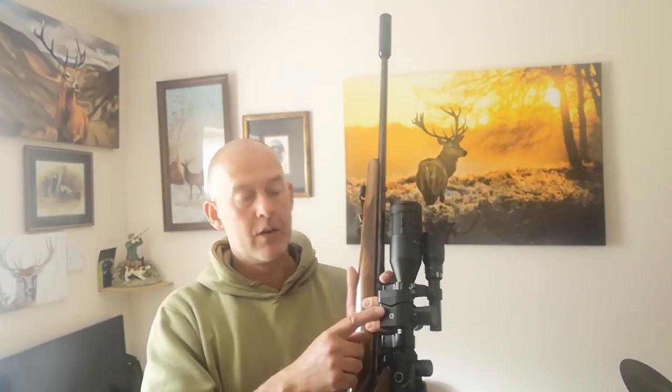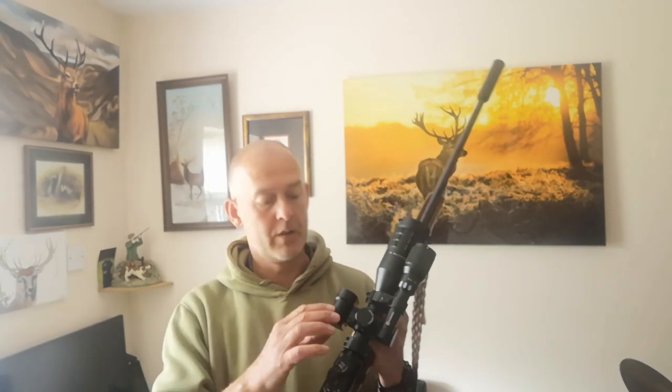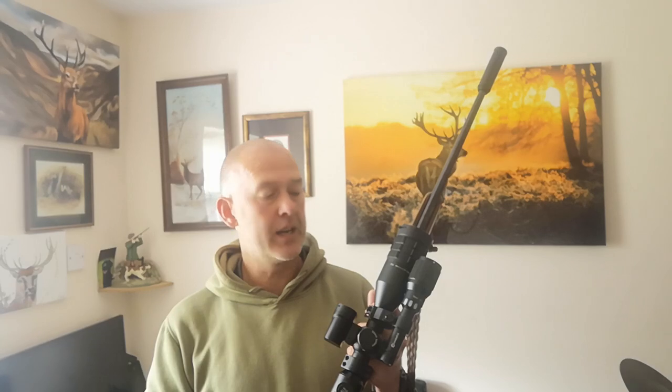So that's one negative I can find. It has a ballistic calculator on the side and a laser rangefinder. That's a nice little unit, not too big either. It's about the size of the one on the Hikmicro LRF. Although that sits on the top, it would be nice if they could incorporate it in the same sort of way, but still a very good little unit. I haven't really tested that out yet because I haven't entered the ballistics, but the rangefinder seems to work pretty close to all my other rangefinders, so that seems to be working okay.